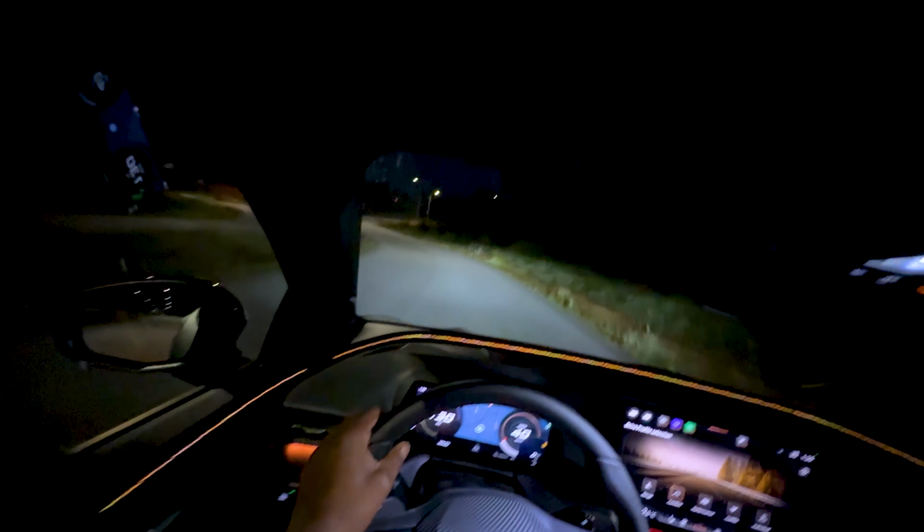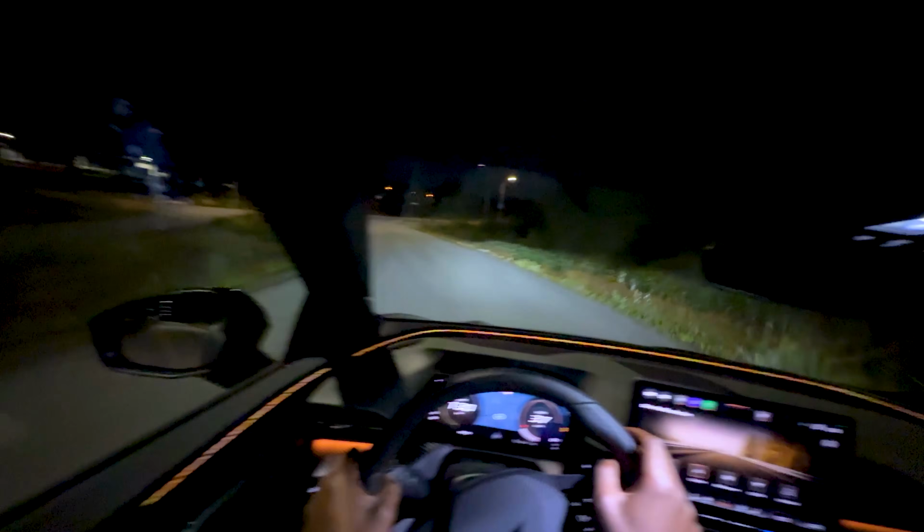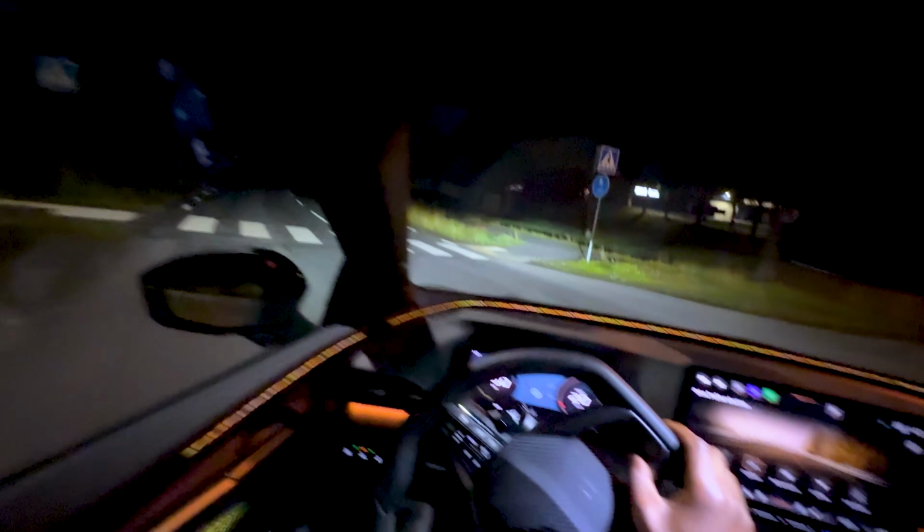All the details, all the interesting stuff for this electric vehicle will be in the full review. I will also do a charging and a range test on this Cupra Raval.